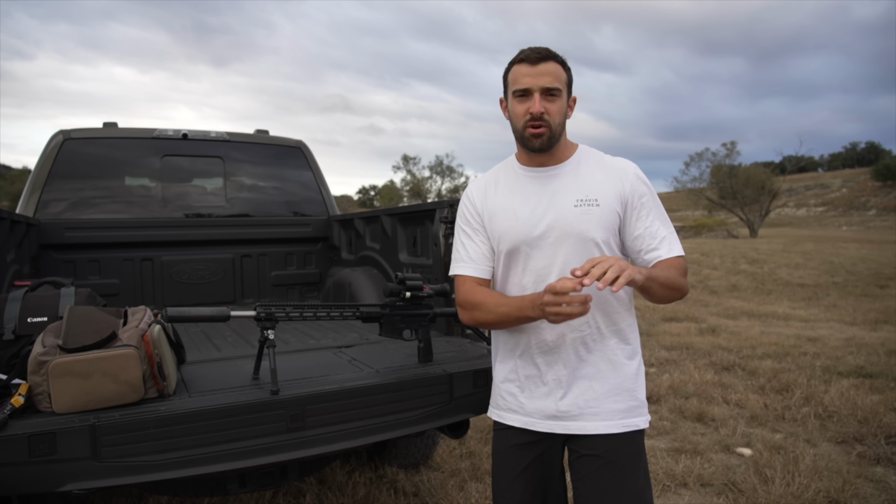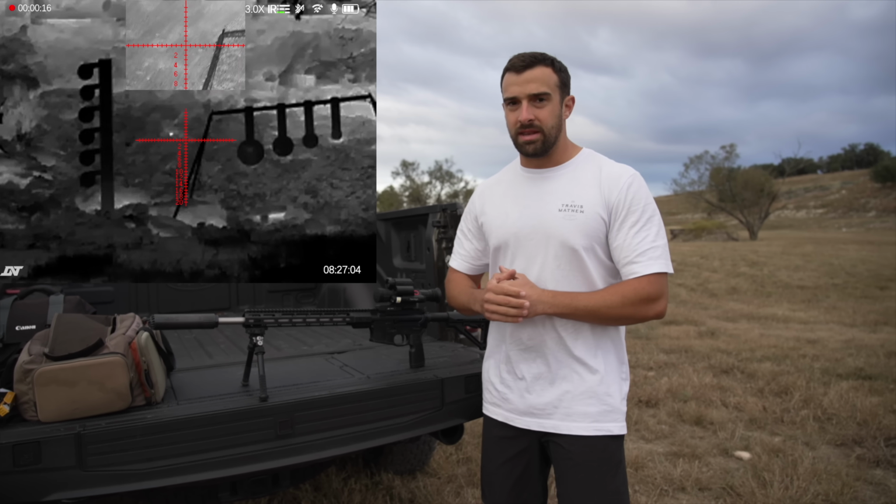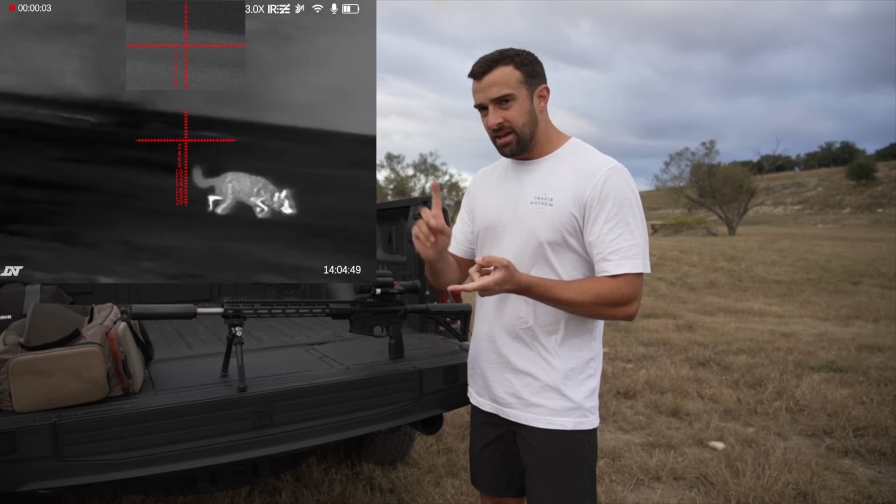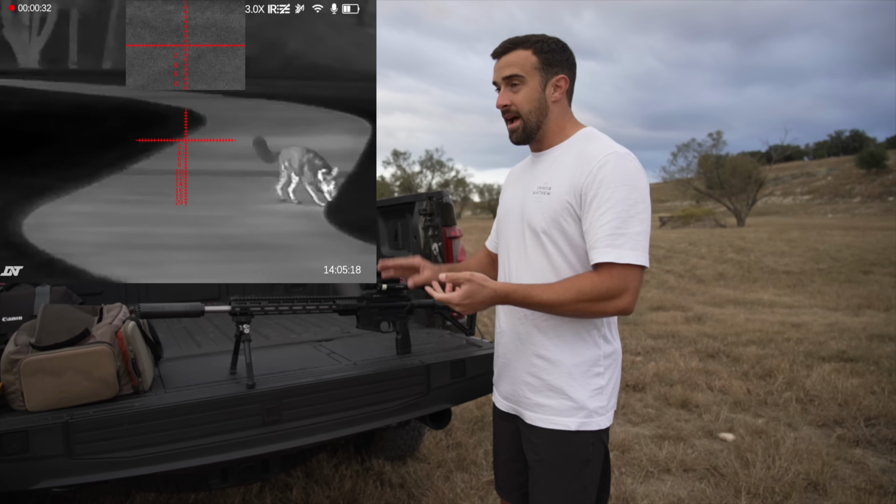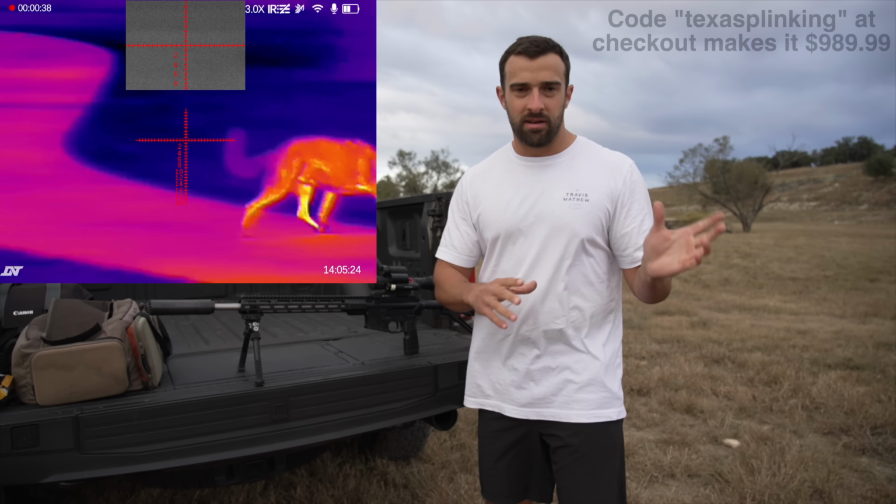This is the Thermite. If you already know about the Zulus, I'll get you caught up to speed real quickly by saying it's like that, but now with a thermal feature on it. Menu system's the same, all of that stuff, and it's got a laser rangefinder. It's a digital day scope, digital night vision scope, and a thermal scope all in one. And here's a big kicker. It's under $1,000 when purchased a certain way. I'll explain that in a second.